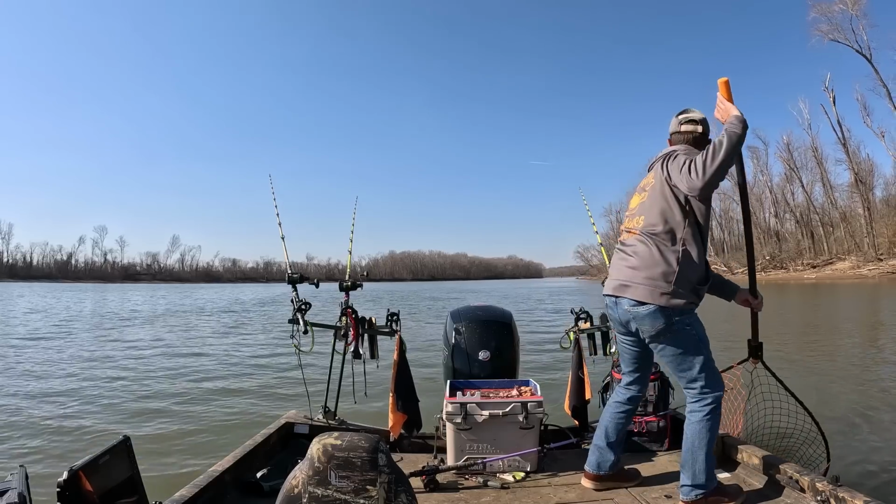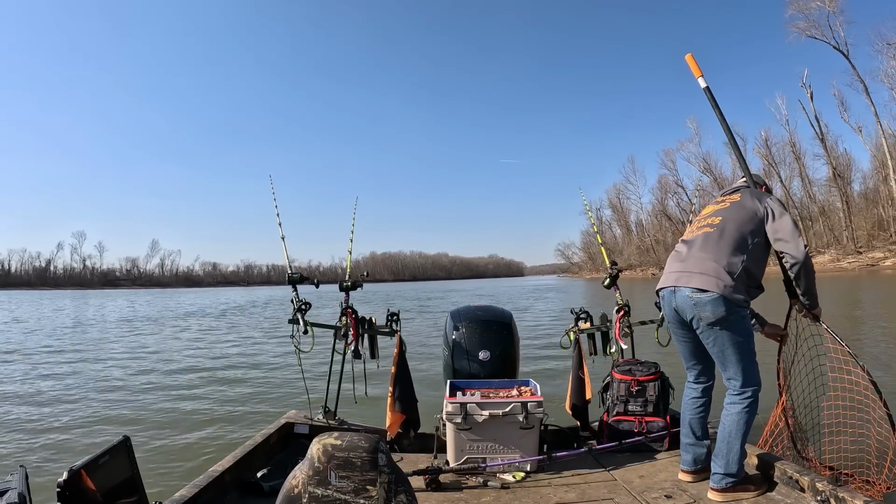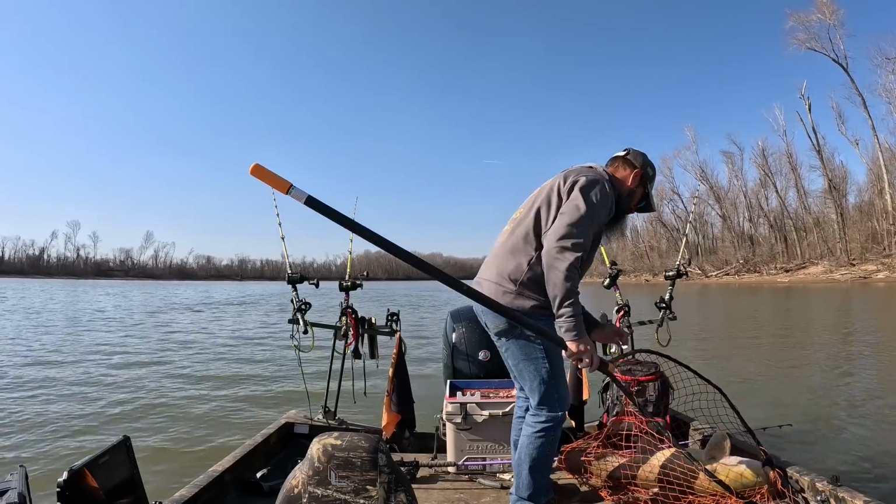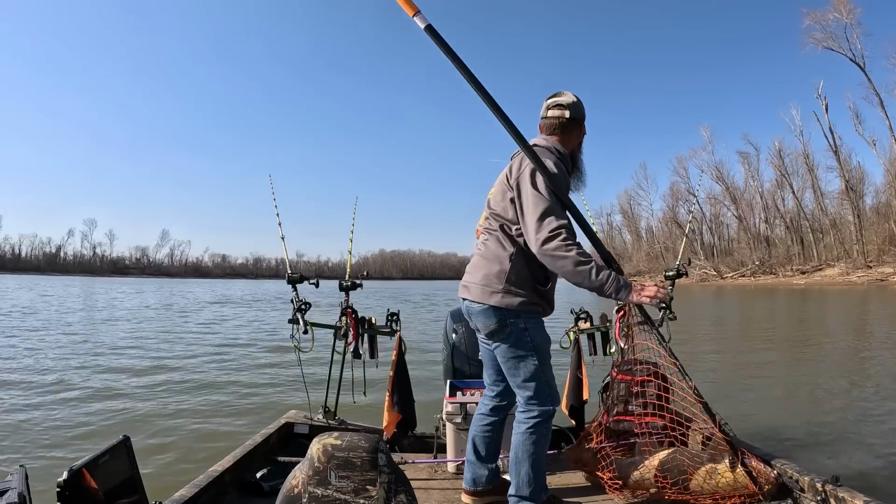Like I said, if we caught one today, mission success. And boy, what one to catch. Oh yeah, that fish is in the 40s. He's in the 40s for sure. Probably right at 40 if I had to guess.